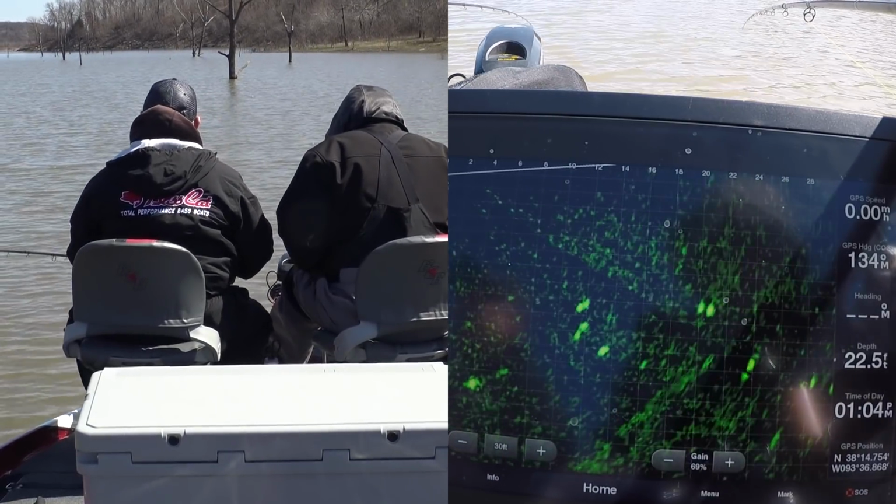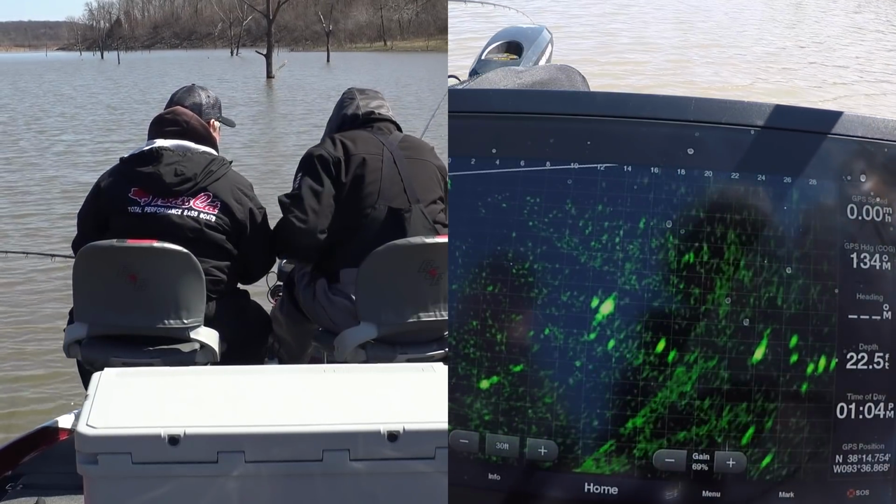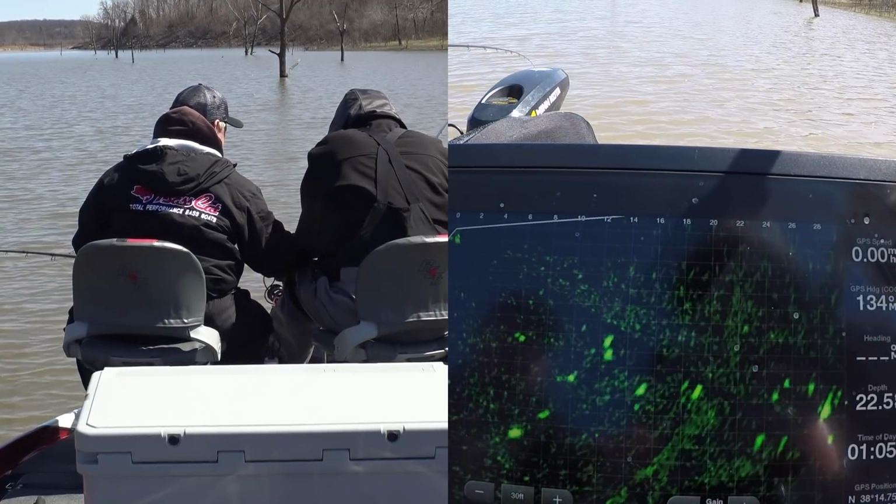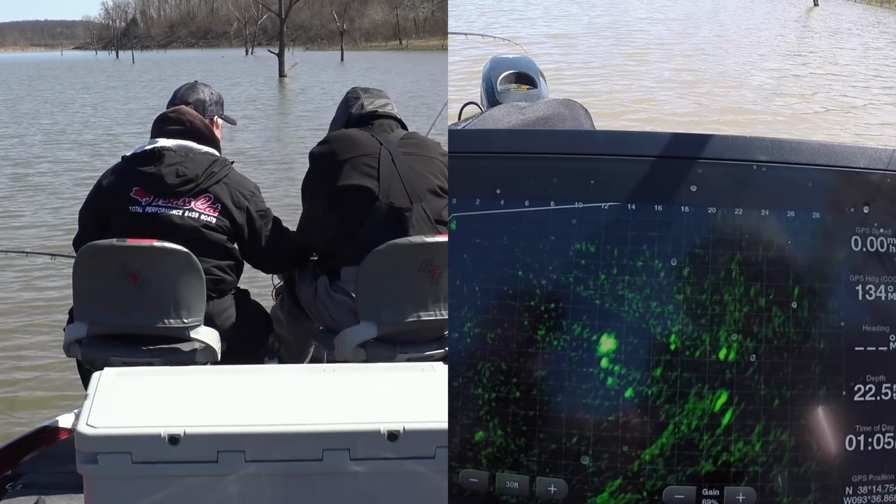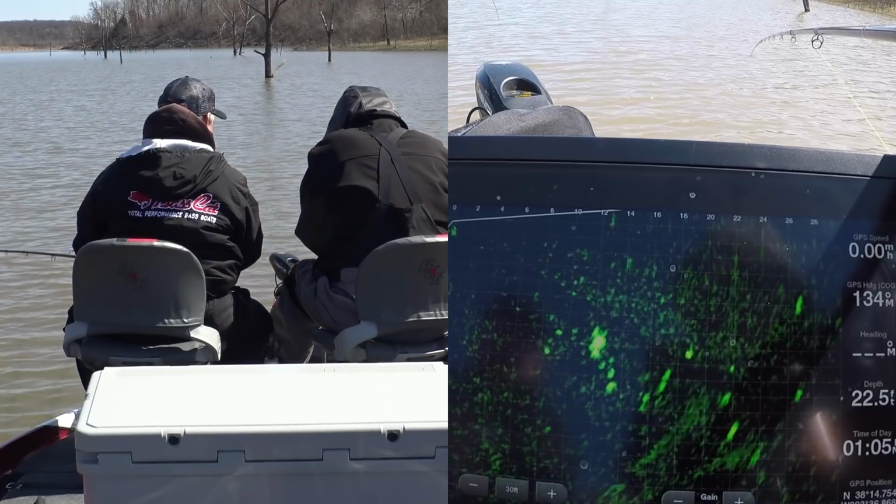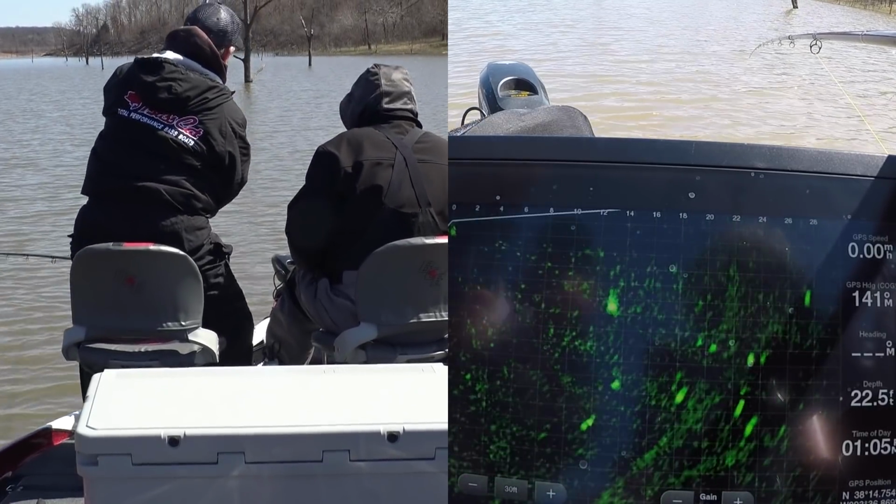That's a good fish. There's another one. He's on your side. Get your way under him. Come on. There you go. I spooked him. I didn't. He's over on yours now. Got him.